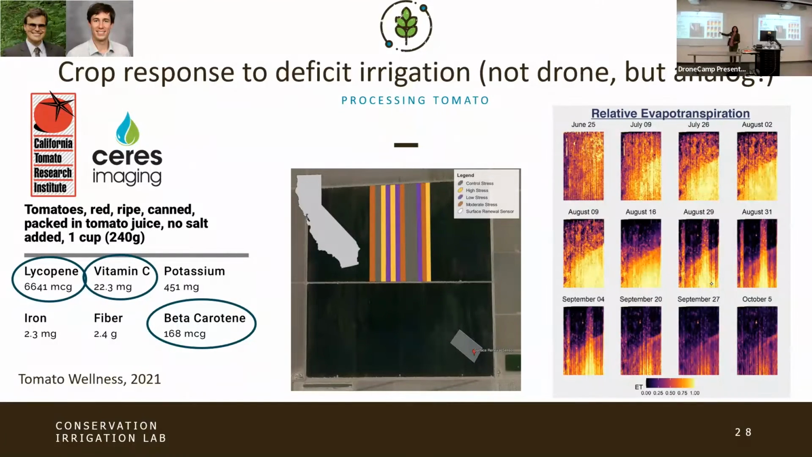And that's super exciting. I got so excited in my sad little home during the pandemic year when I saw those stripes, because it showed me that there was a plant physiological response to our change in irrigation regime. So in a way, it's really changed the way that we can experiment with water use, having this additional tool to monitor the crop stress response. And that was super exciting.